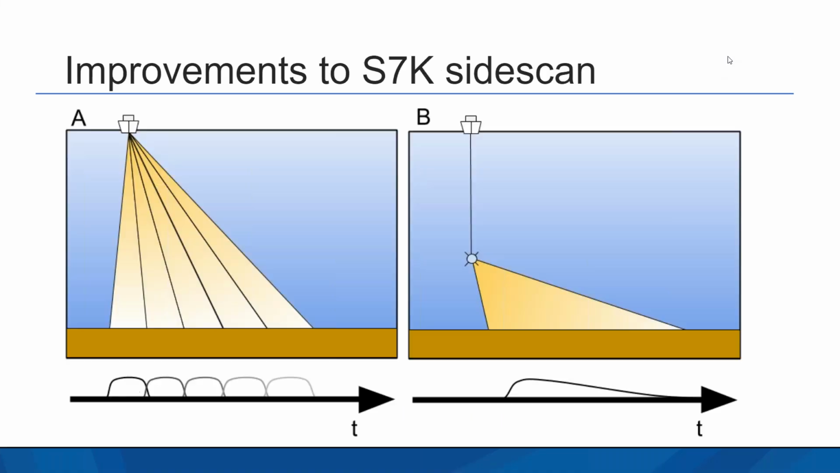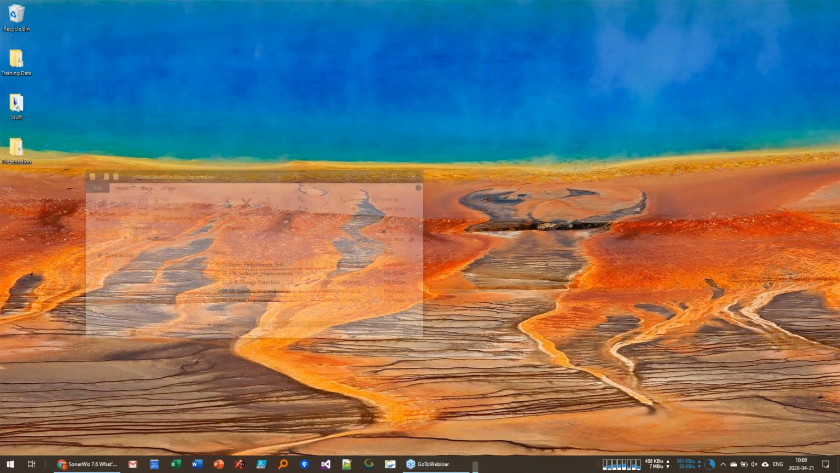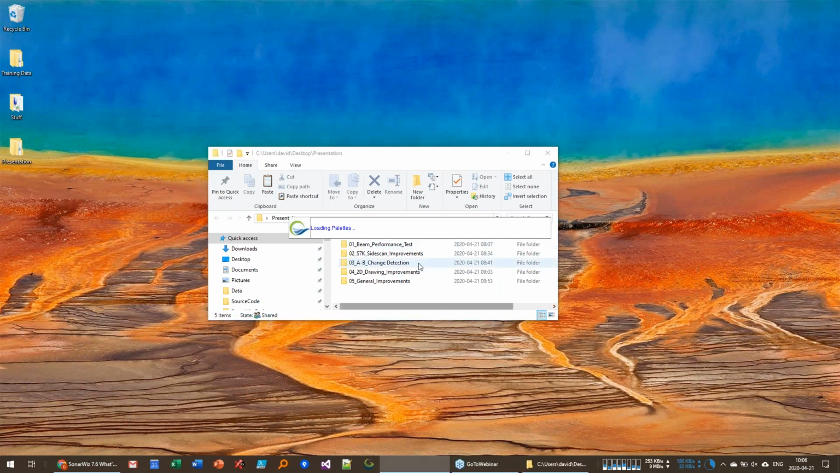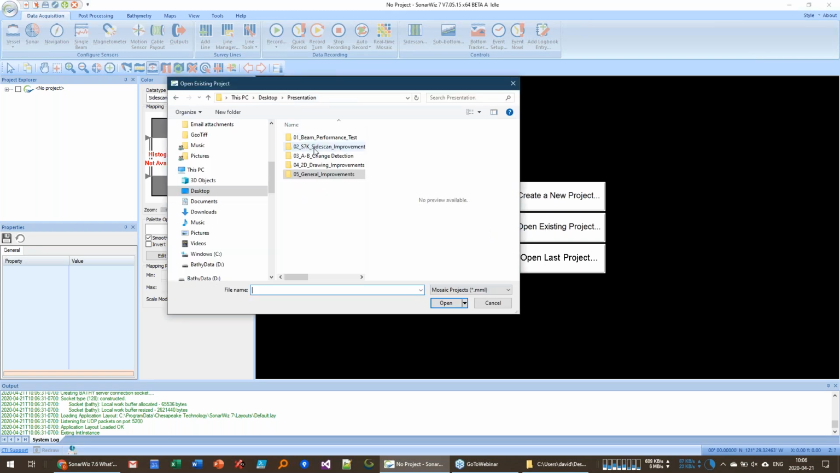So I'm gonna close the presentation here and open up SonarWiz. Again, what we're using here is a beta version of SonarWiz. So hopefully we won't crash anything here, but this is 7.5.15, and when it's released to you, it'll be 7.6. So let me open a project that I've set up for this. Here we go.